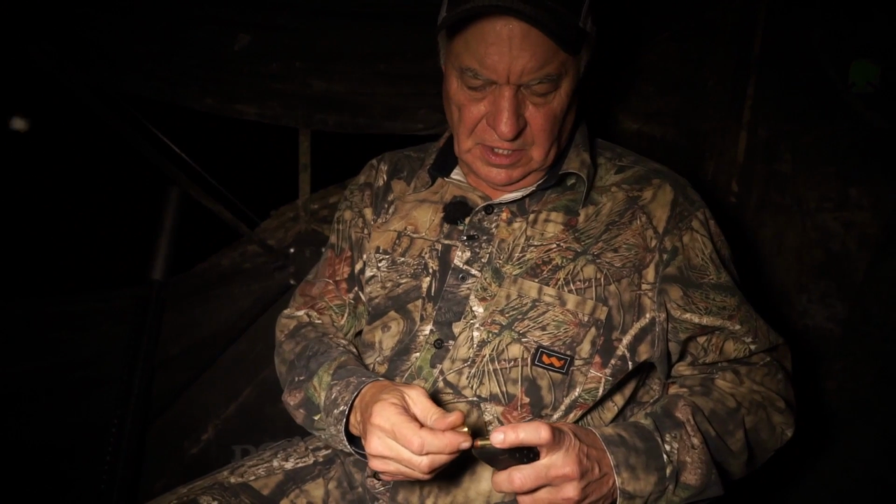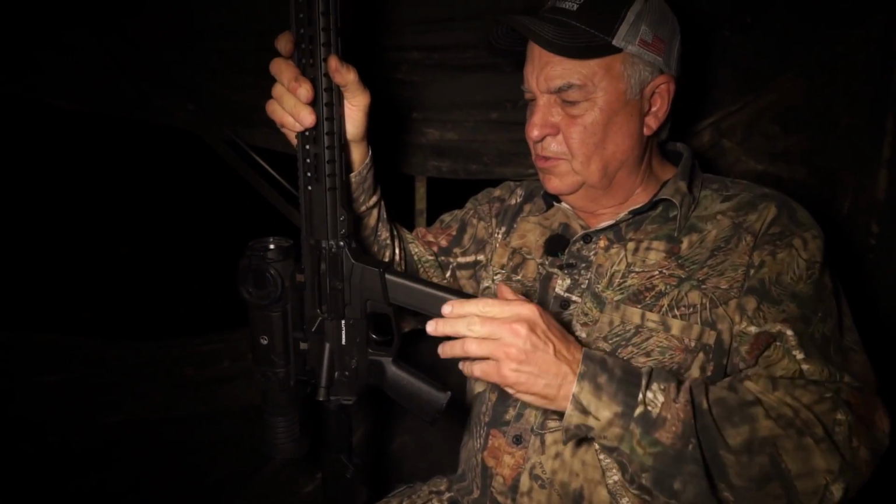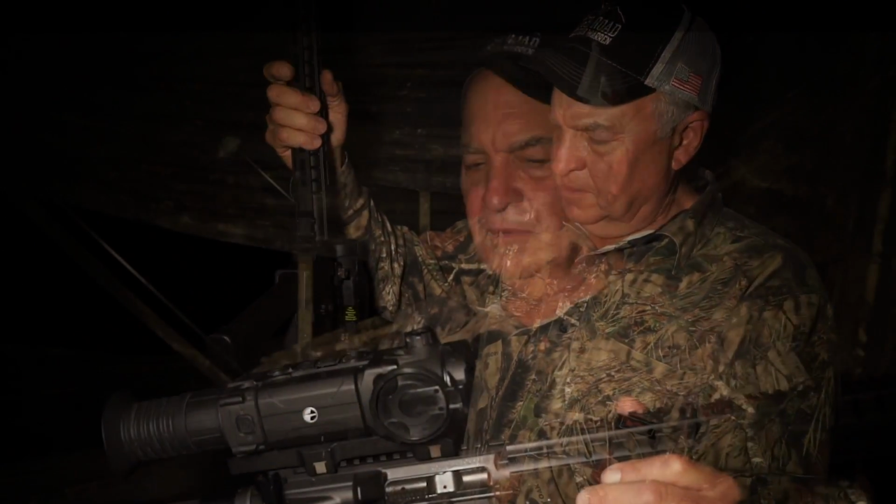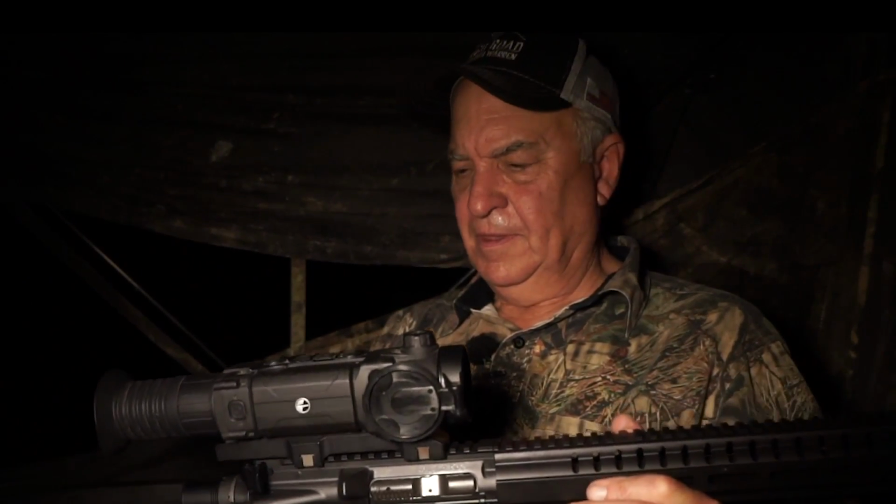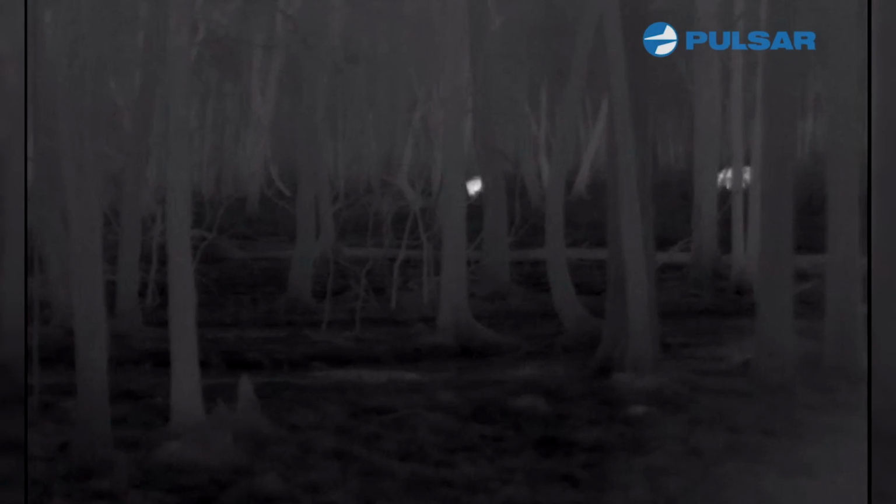Now, I wouldn't want to shoot the full metal jacket Streaks at animals, but at targets they're a lot of fun. But as far as shooting hog-sized animals with this hollow point 9mm, the cool thing about this is it's all shot placement anyway. And when you've got a gun and you've got the confidence in what you do, it's pretty simple, to be honest with you. So we're going to get all quiet, grab our thermal monocular and start scanning, see if we can pick something up. What is that out there?